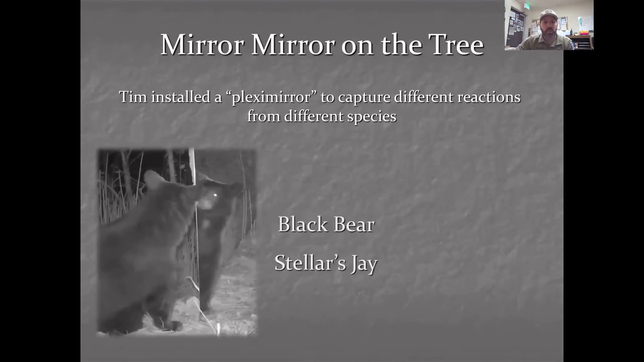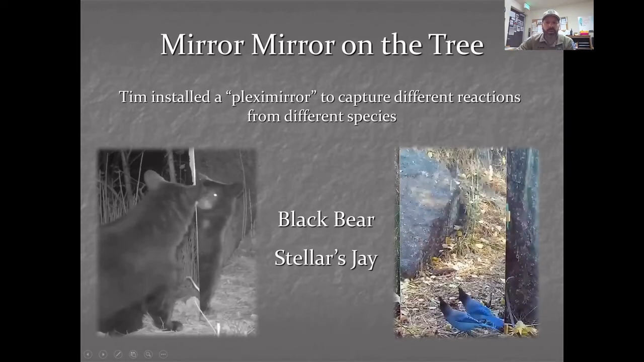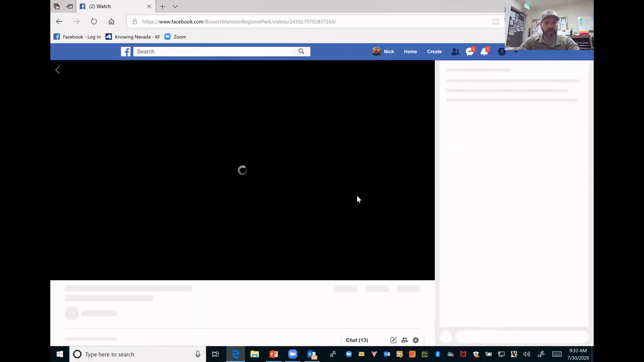One of those techniques was installing a plexiglass mirror out there on a tree just to see what kind of reactions we could get from the animals. And I told him, as long as we weren't harming the animals, as long as it wasn't a fire hazard, we didn't do this in the middle of the summer, that I would be okay with it. And so he installed a plexiglass mirror. We got some pictures and video of the bear and the Steller's jay. So I'm going to show you the video of the bear on the plexiglass because it's actually kind of funny to watch his reaction.